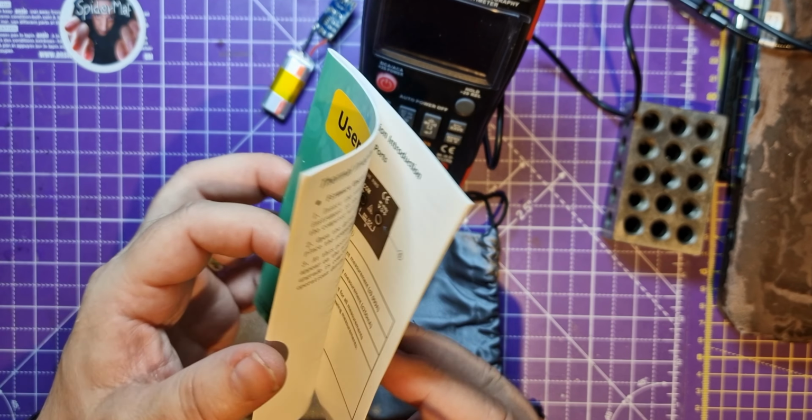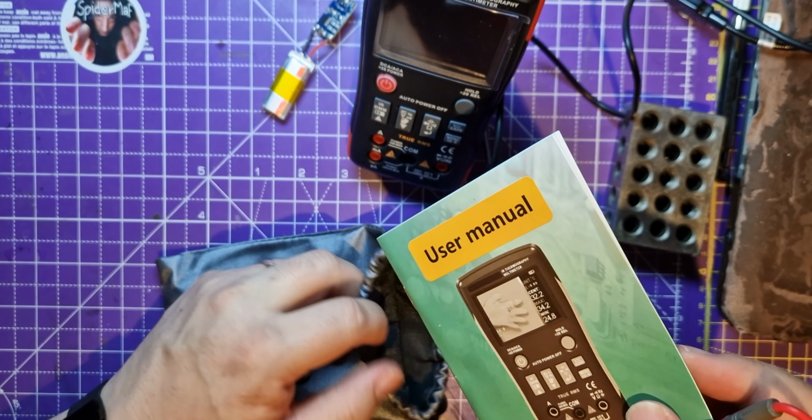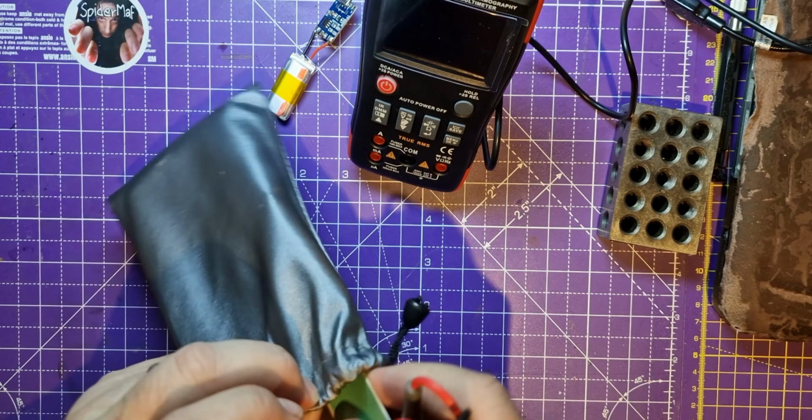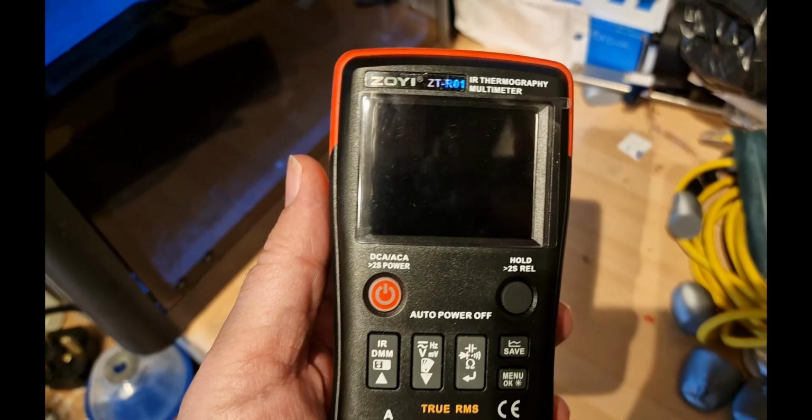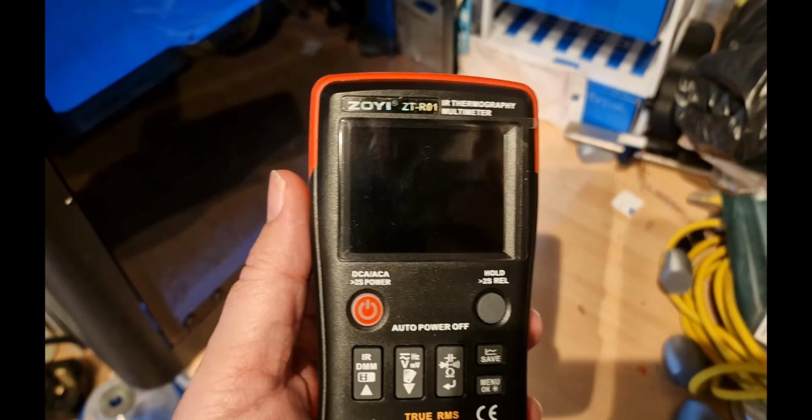Definitely need to read this, so I'll save it. It's just in English as well, not in a million different languages, so that will help. Honestly, what was I thinking? Or what wasn't I thinking?